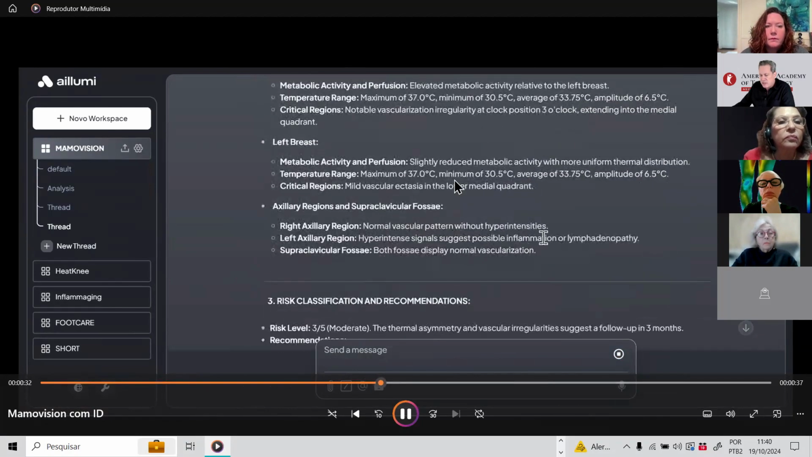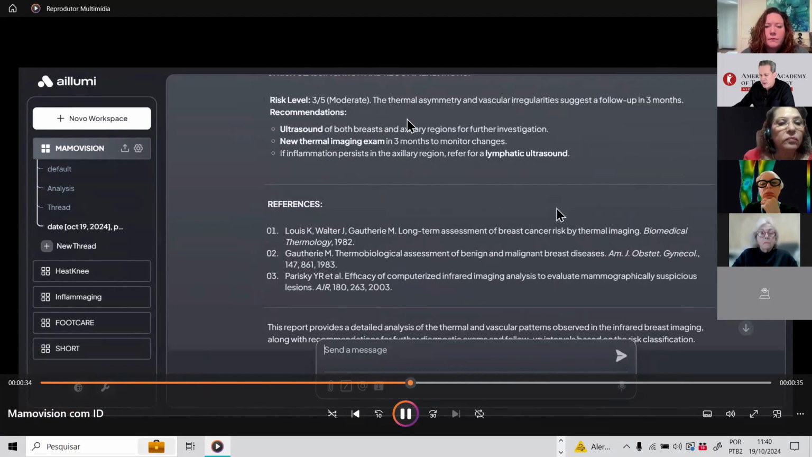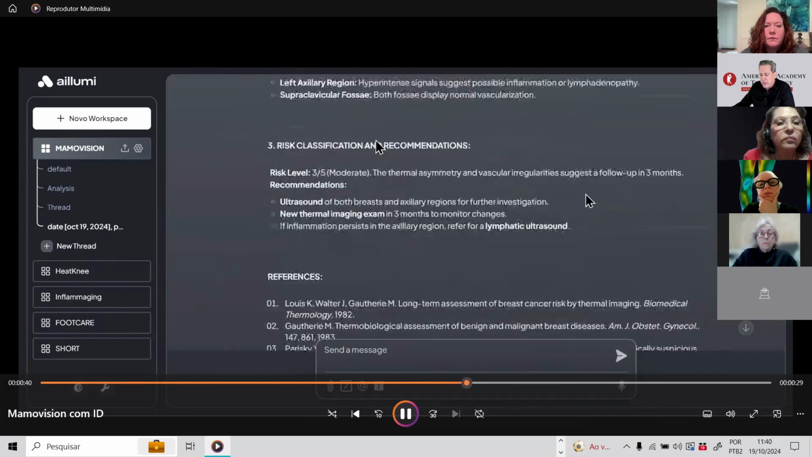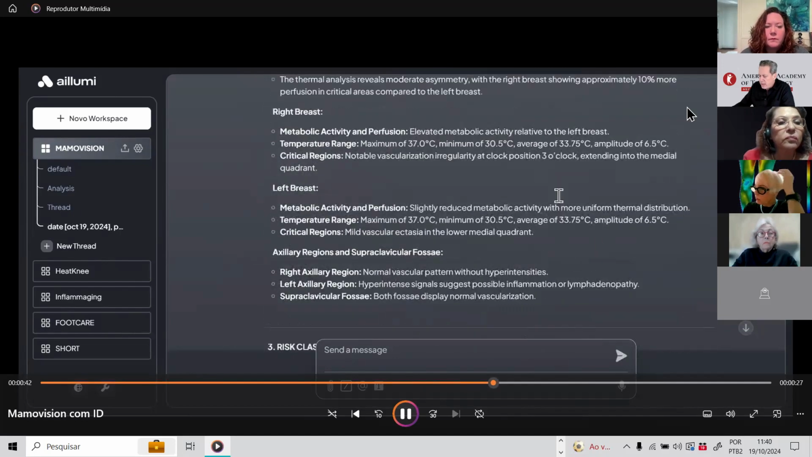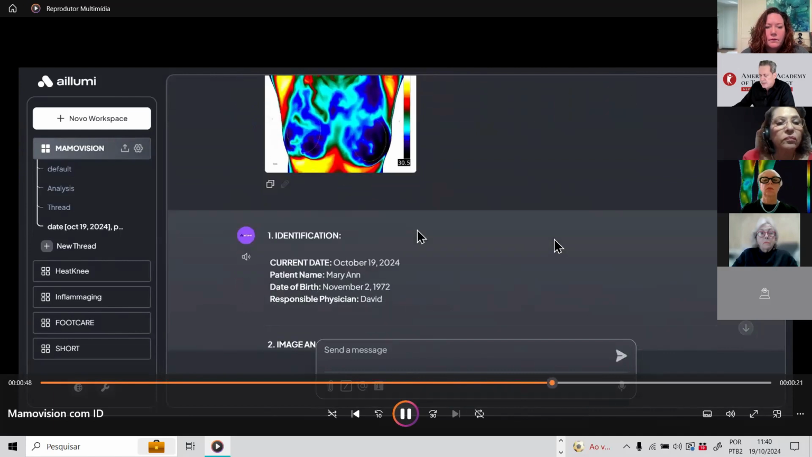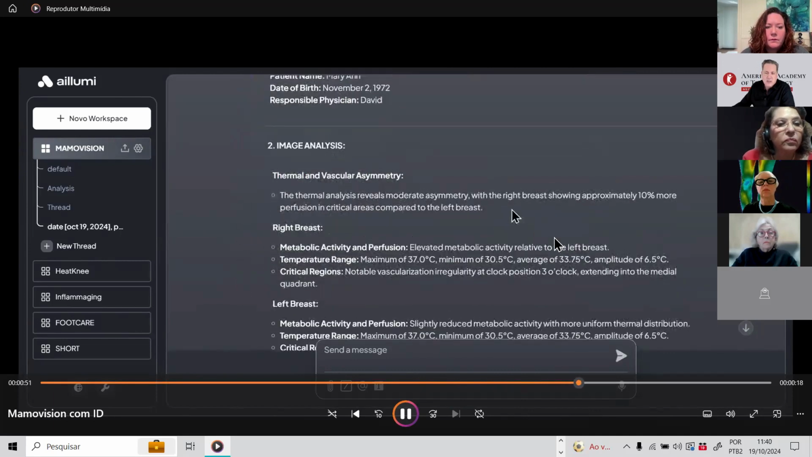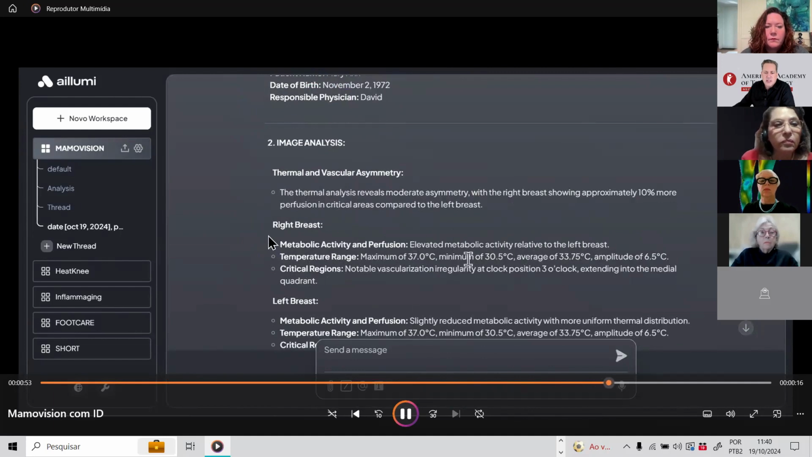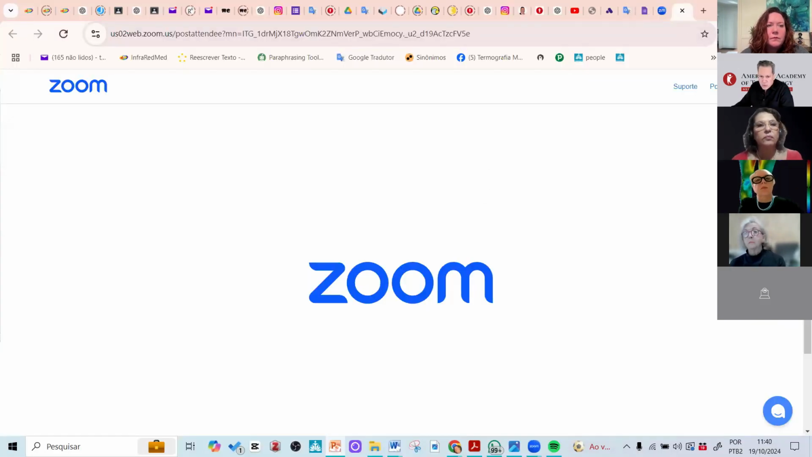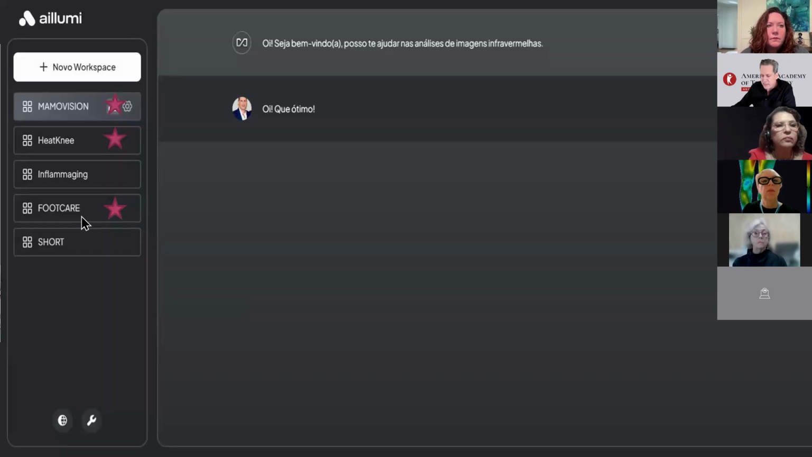Here, the name of the patient, the description of the problem, the grade of the problem, reference, and this is almost ready to be printed as a report. We must review and confirm what's happened with the patient. And it's finished, just this. So this is the point-of-care AI-driven technology presented for the first time at AAT. Let me show the last. It is amazing.